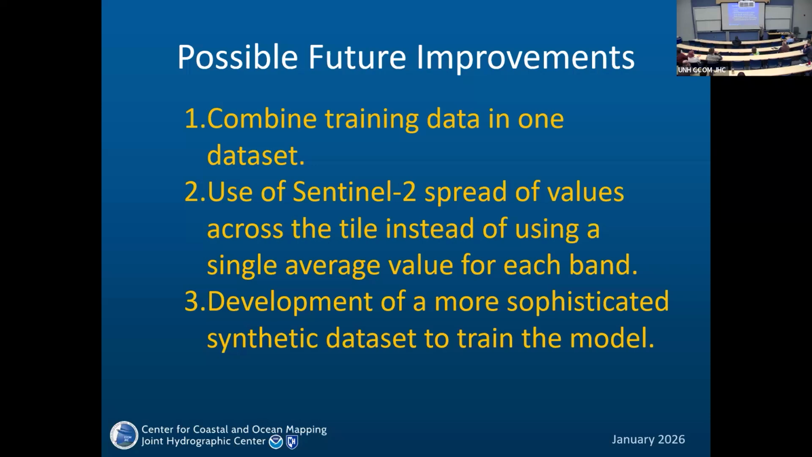So possible future improvements are combined training data. Before, I just combined models from random tiles. If we take different tiles with different topographies, maybe that will give a more potent model.